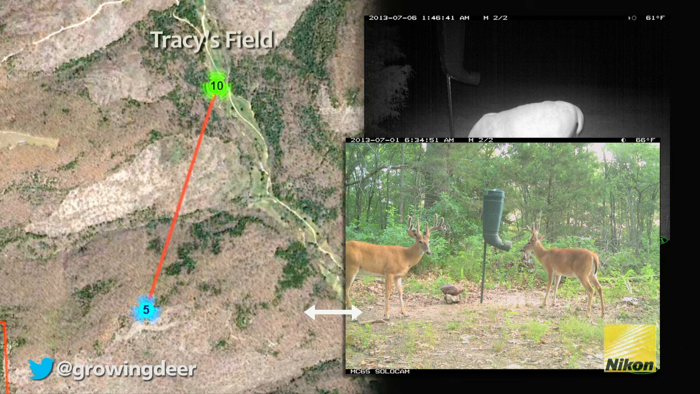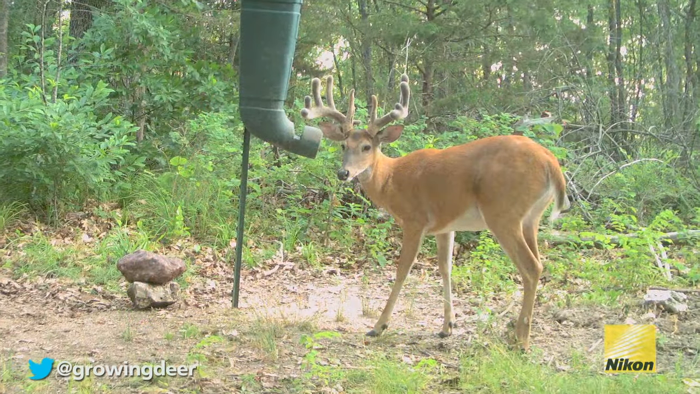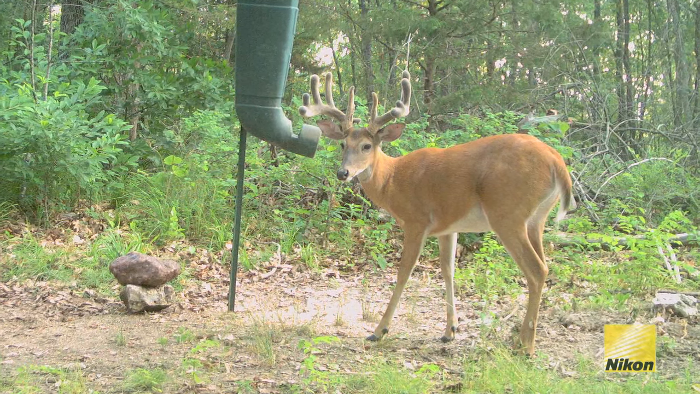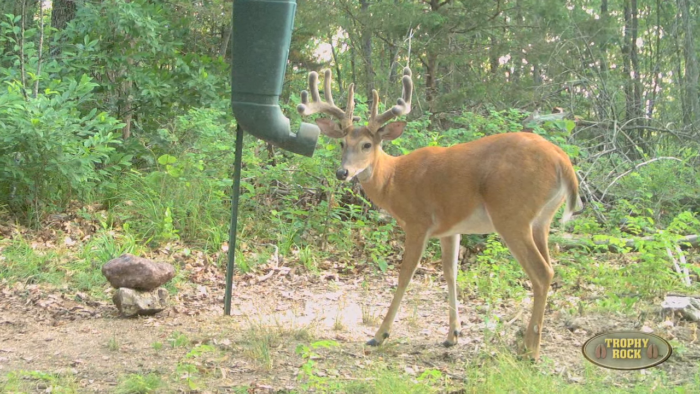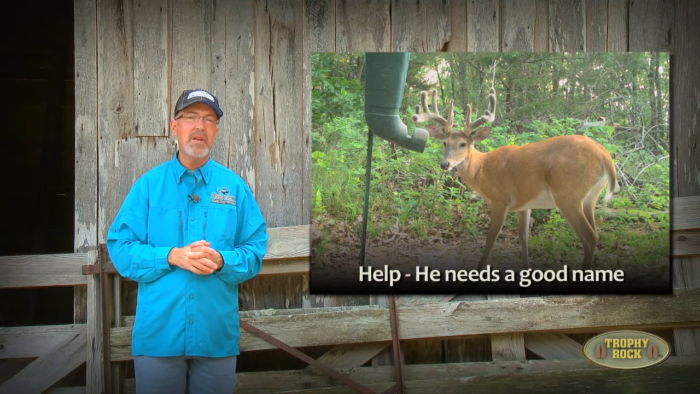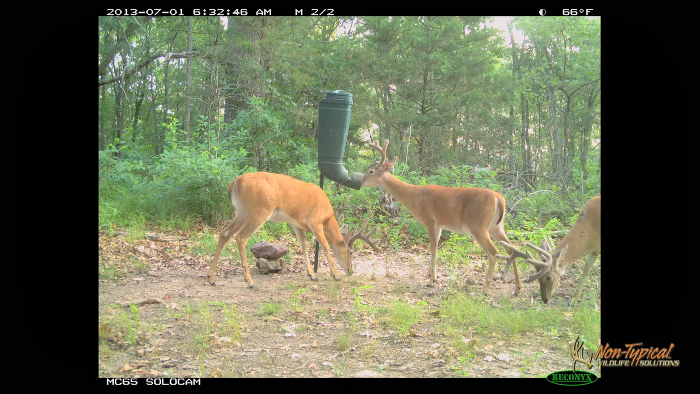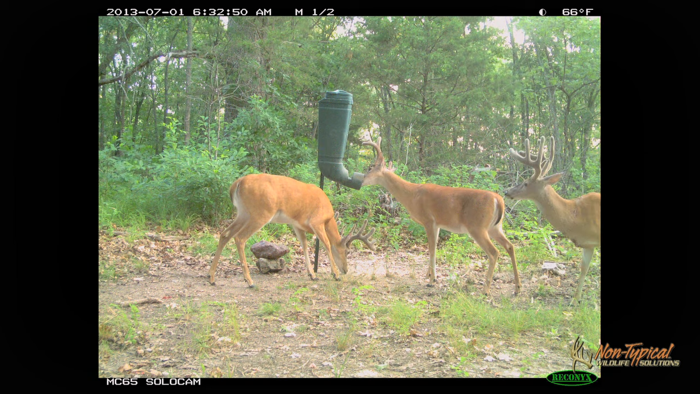In contrast, when using the Trophy Rock and the Record Rack feed at the transition zone between mature timber and the bedding area, several of the images were during daylight hours. We're early on to patterning this buck. We don't even have a name for it yet, but I like what I'm seeing, that he's dominant around the attractants and he tends to move during daylight, at least in areas close to cover.